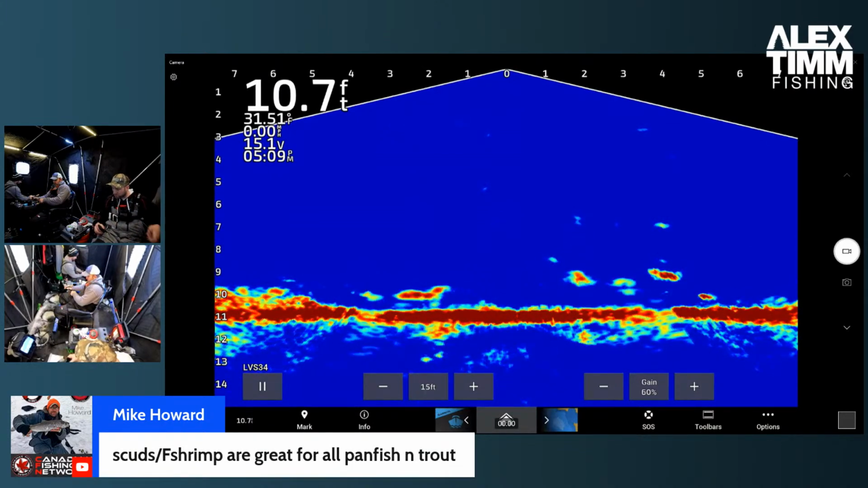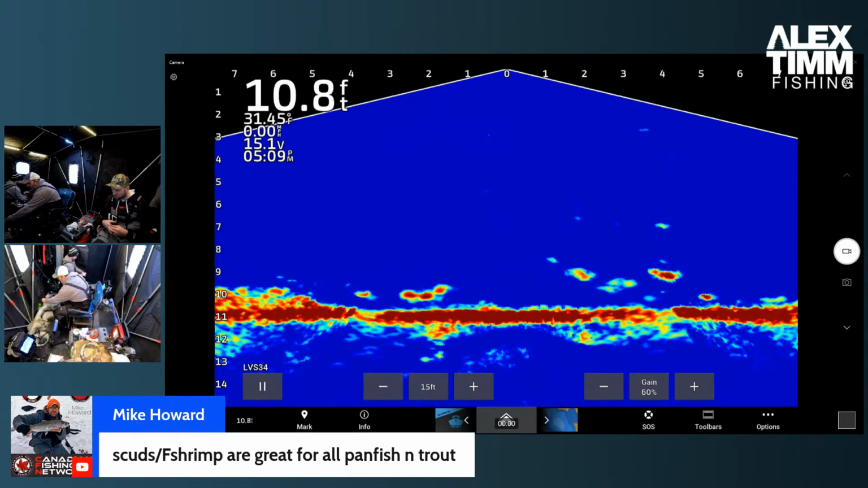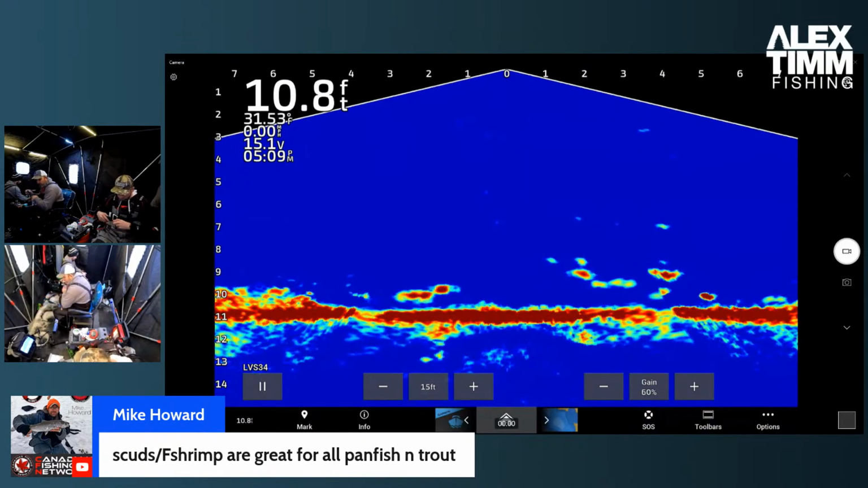Oh, look at that fish down there below mine. Or it looks like it's 2 of them, 3 of them maybe. Oh, come on, get some of that.